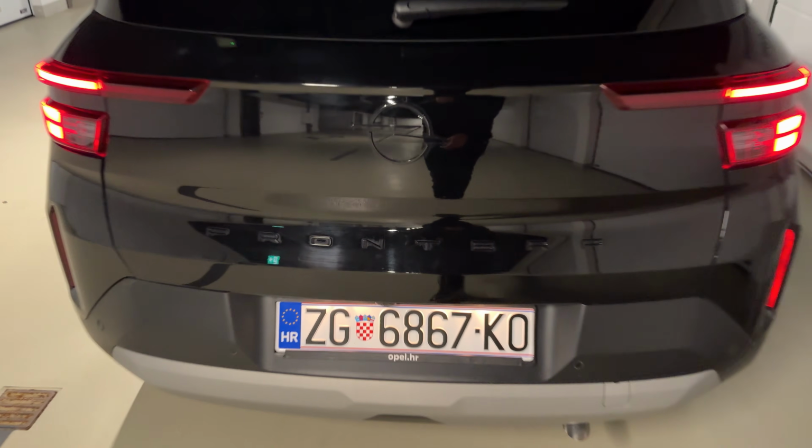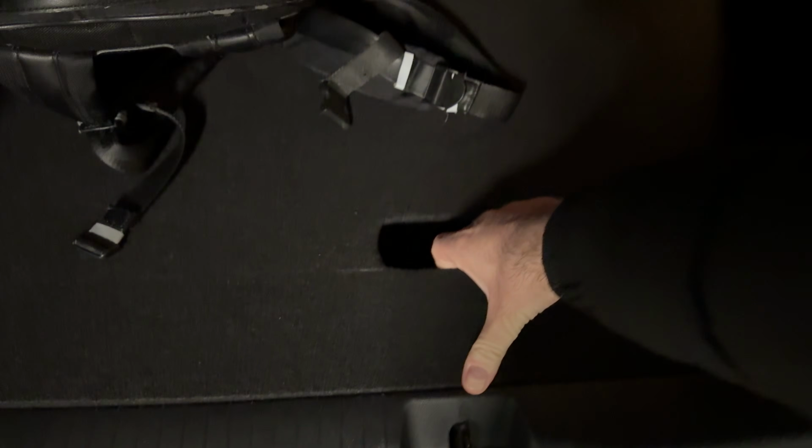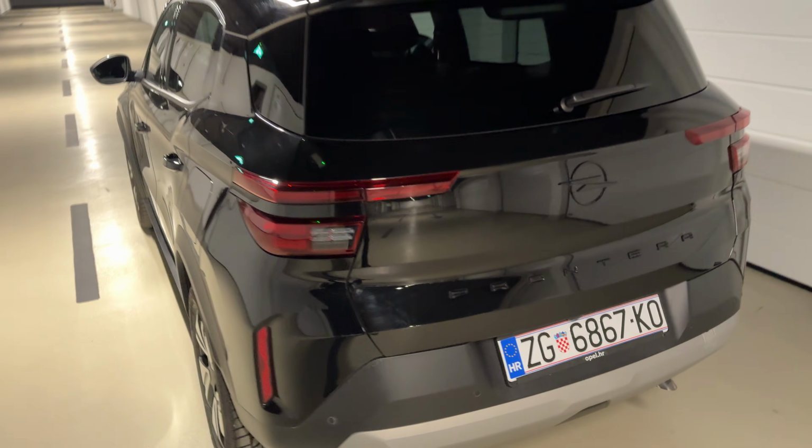Wide opening for the tailgate, and here we are greeted with loads of room. You have the dual floor, 460 liters up to 1,600 liters. So loads of room in here. We are now ready to go on a drive.